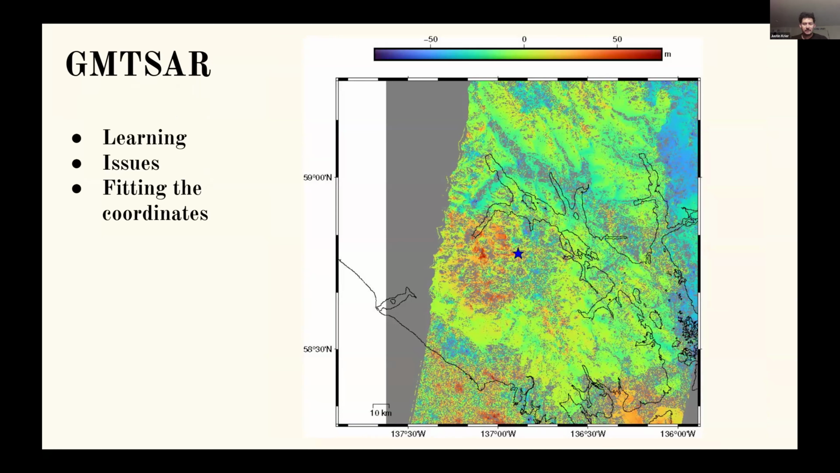One of the other things I ran into was trying to do the geocoding and get the coordinates to fit. You can see right here, I have GMT with a map of the waterways through the region, zoomed in to where we're at. This star is where the landslide is supposed to initiate. And you can see, based off of the InSAR image, the exact same waterway here, but it's off.